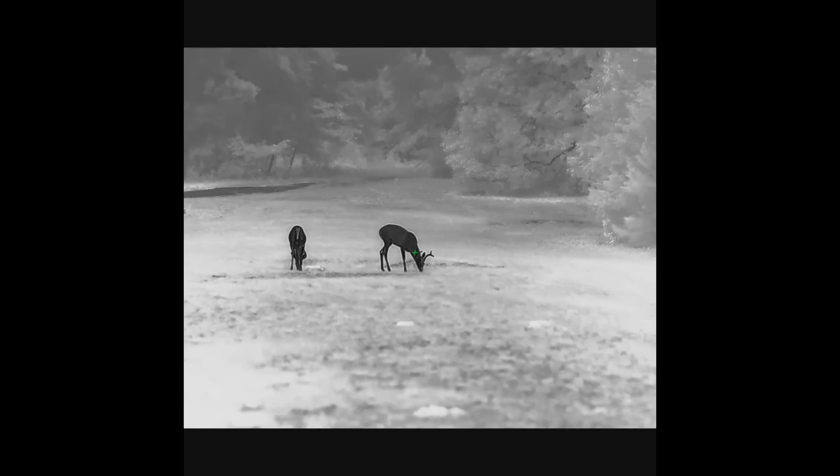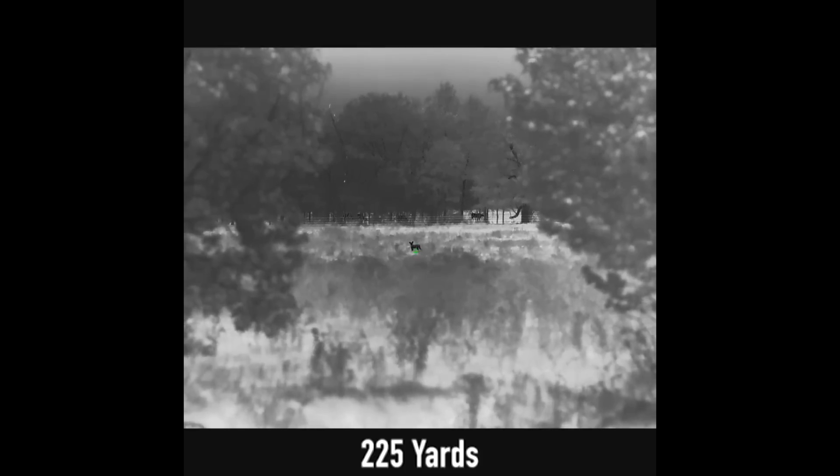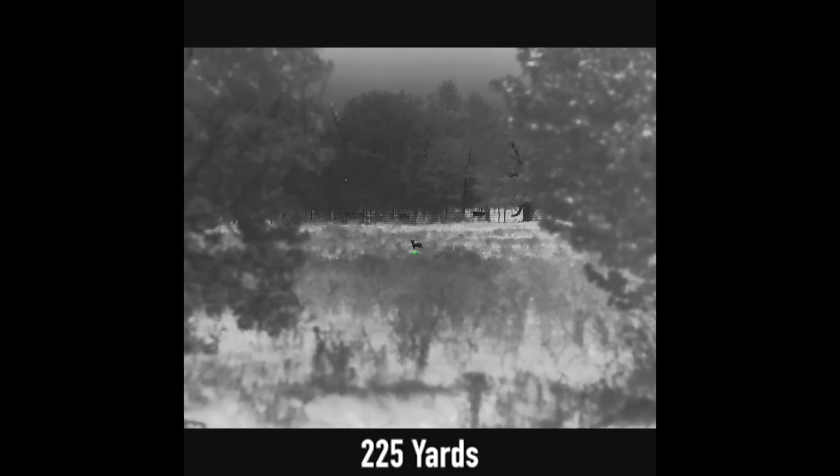Now, this is probably, and we'll probably talk about this more in the who's it good for, one of the most versatile scopes. So for all of you coyote hunters out there that like to shoot on 3 or 4 power, but you hate having a narrow field of view, think about this. At 1280 resolution, you're at 2x. You bump up to 4x, you're still at 640 resolution.